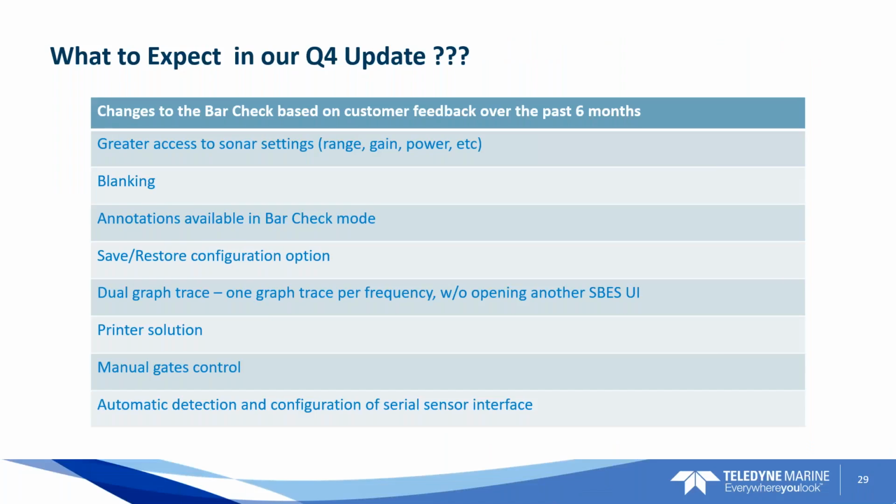I just got this list a couple of days ago, and this is what will be included, at least in the Q4 update. You're going to have greater access to the range, gain, power, etc. settings in the sounder, where those were restricted in some regards before.